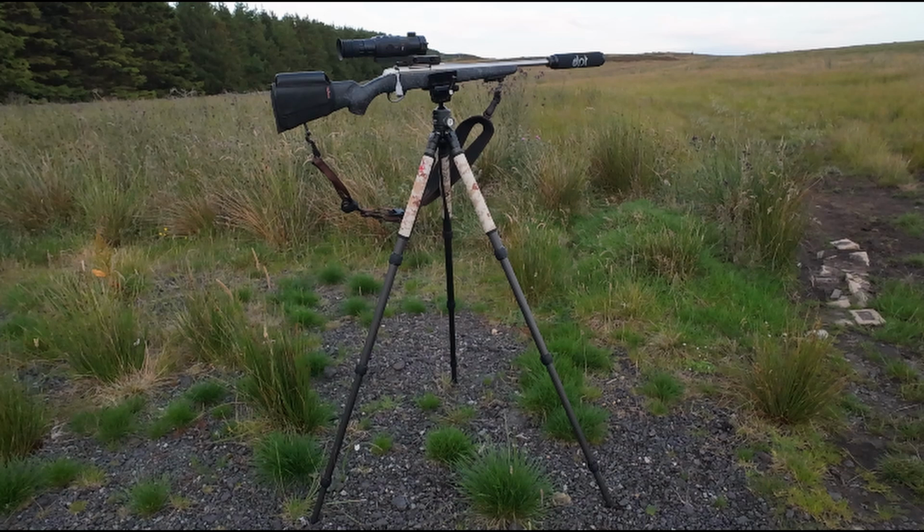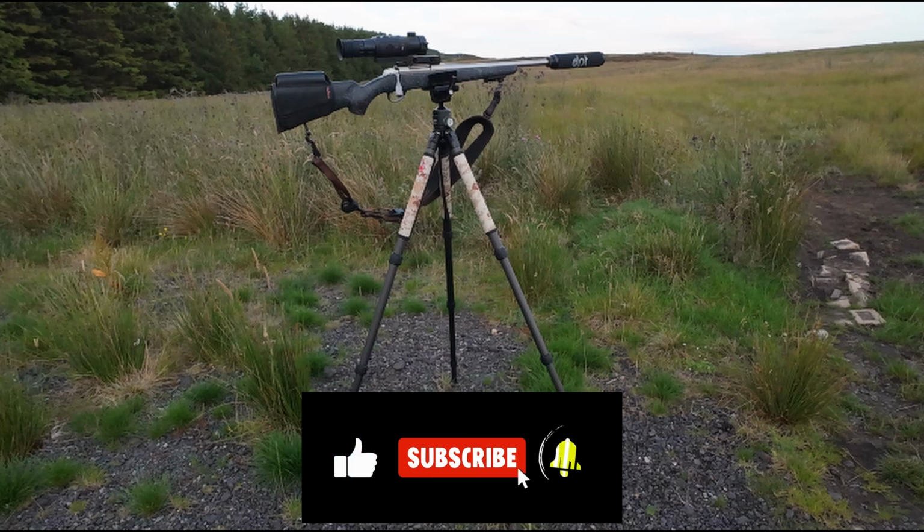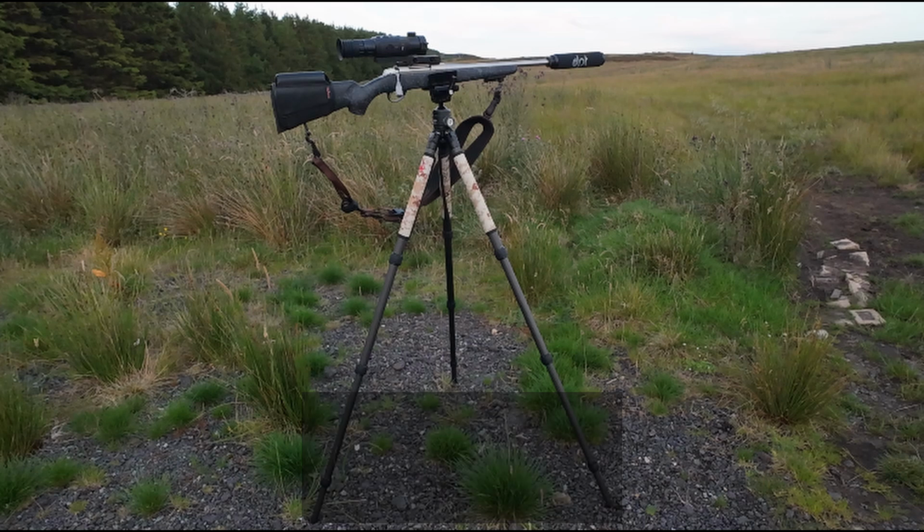So tonight I'm using my usual setup. It's the Sako A7 Stainless in .243. I'm using my DPT moderator. I'm also using the Infiray Rico RH50 thermal rifle scope, and I've got it mounted on the Manbily carbon fibre tripod, and I'm also using their saddle mount.